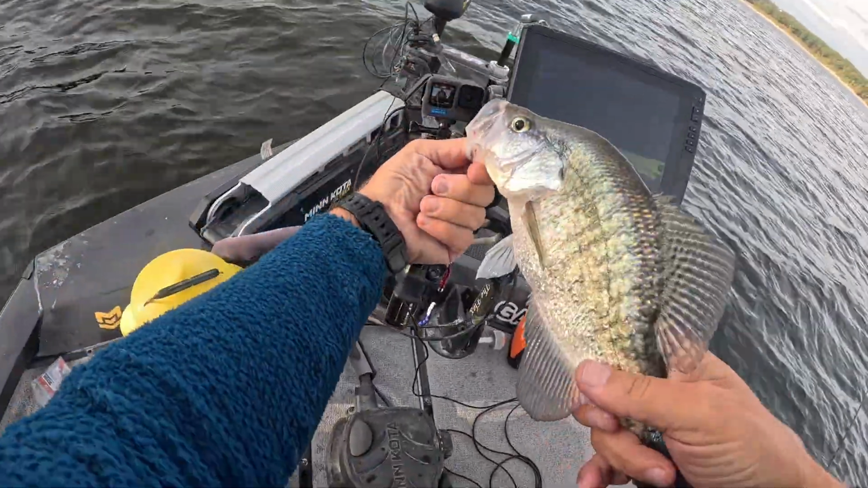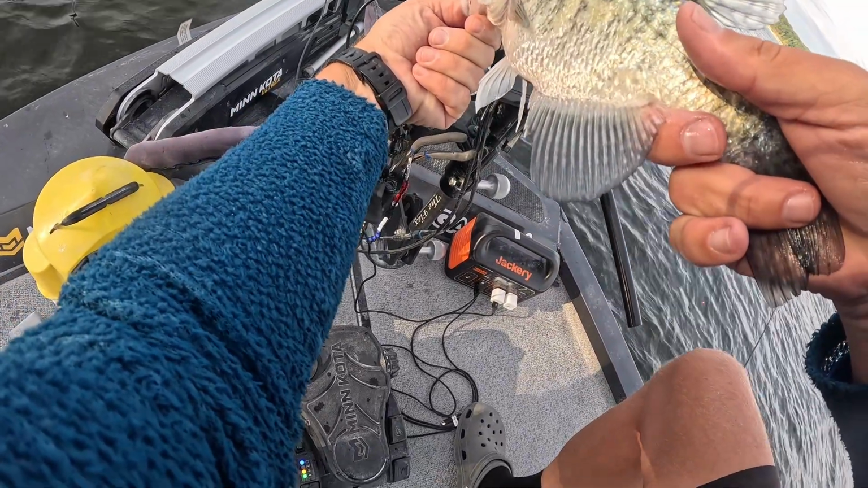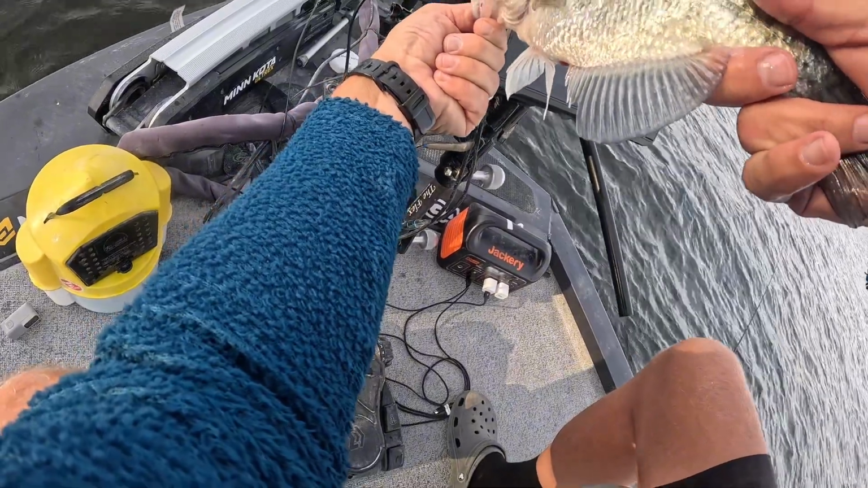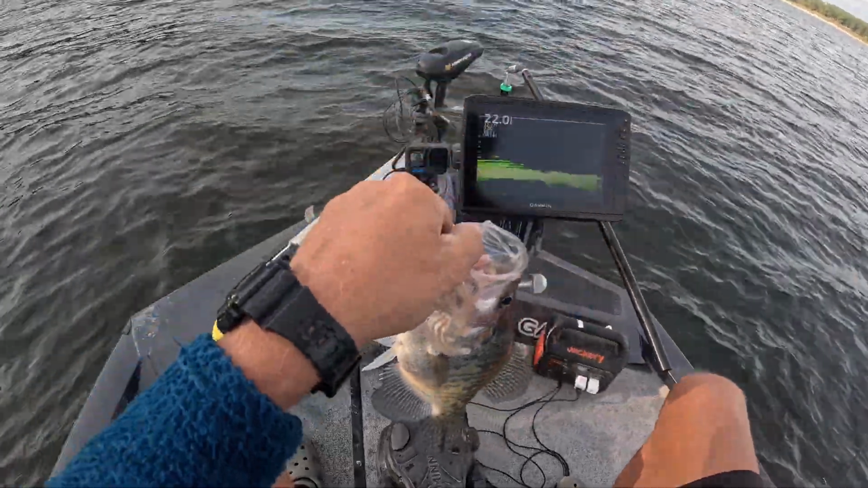You probably can't see down his throat. He's got a big old shad down there, bigger than anything I would have fed him. I don't know if you can see that or not. Big old shad down in there. And he ate the one I offered him.